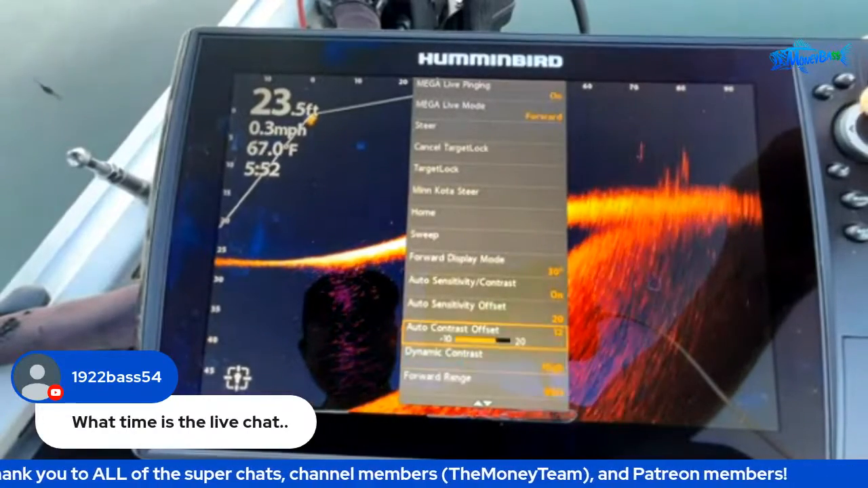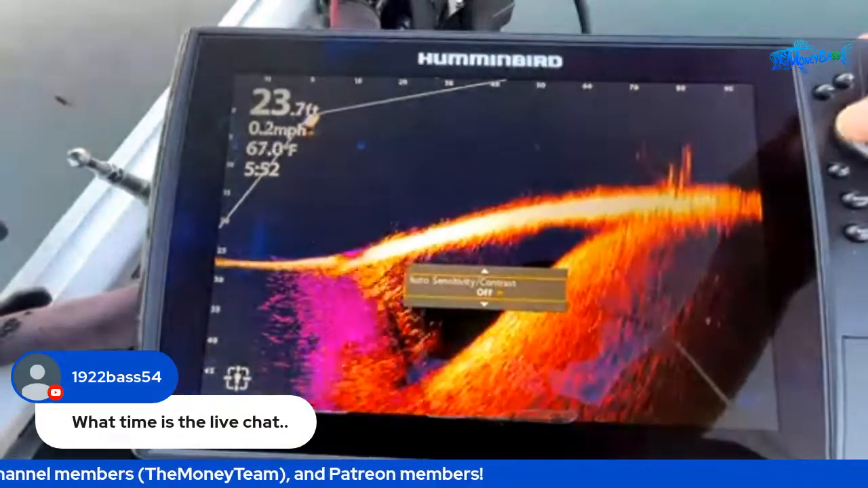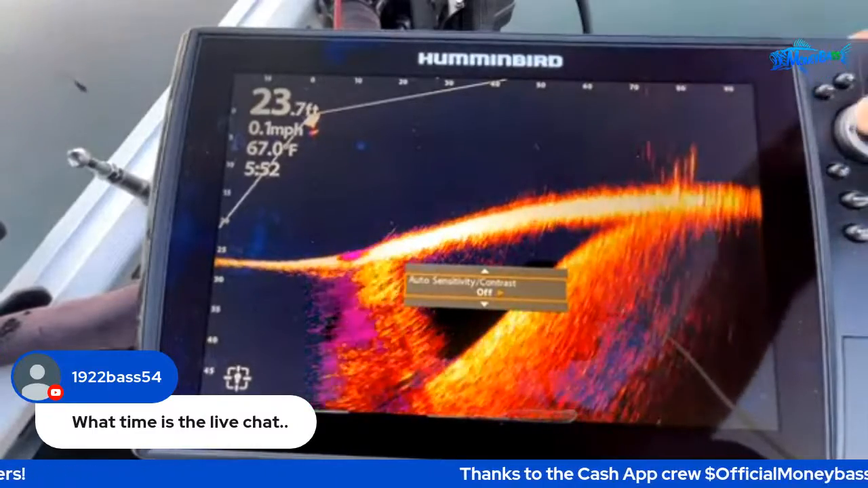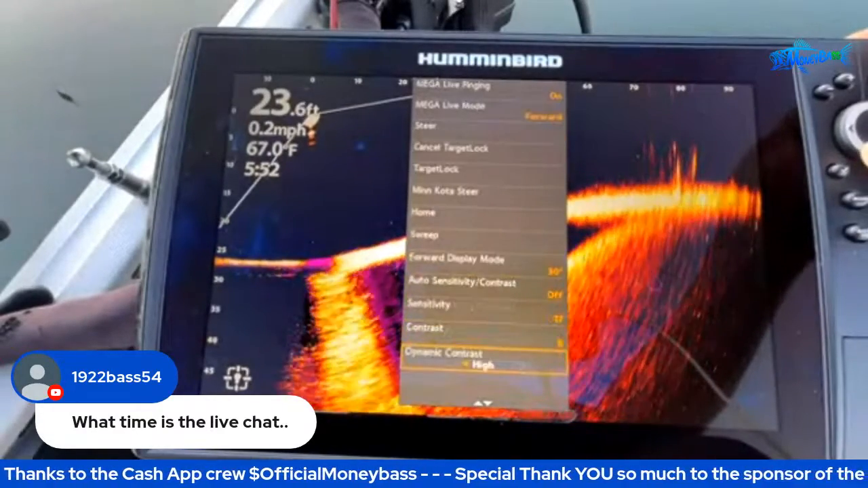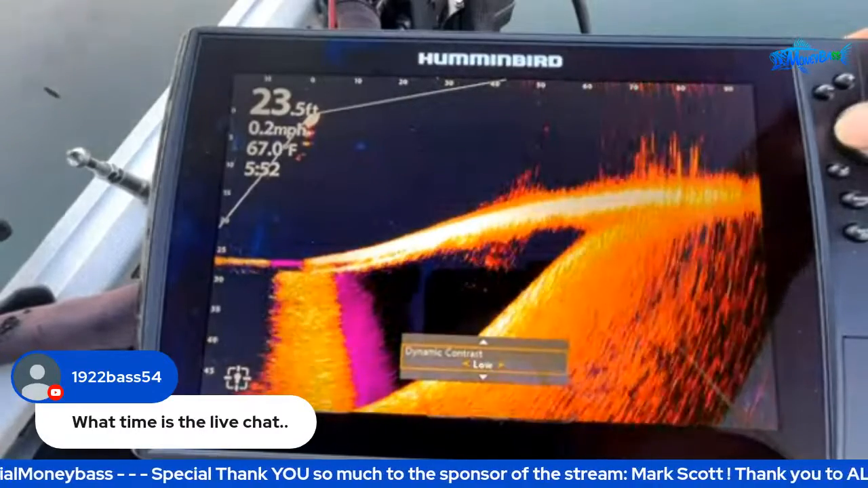And then the other thing that I like to adjust, let's take a look at auto sensitivity. Turn that off and on. I like it better with it off. If you can notice, for me it was making it a little more hot, so I'm able to see the movement and everything a little bit better with it off. Dynamic contrast, I currently have that on high. That's low right there.